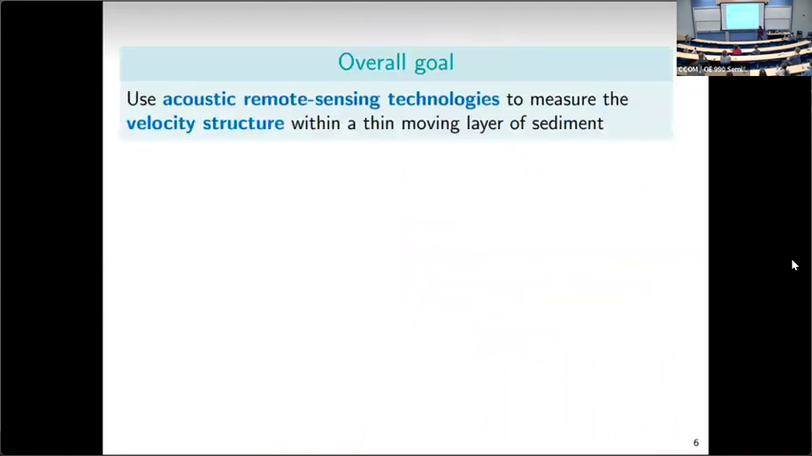The overall goal of my PhD work was to use acoustic remote sensing technologies to measure the velocity structure within a thin, high concentration moving layer of sediment.